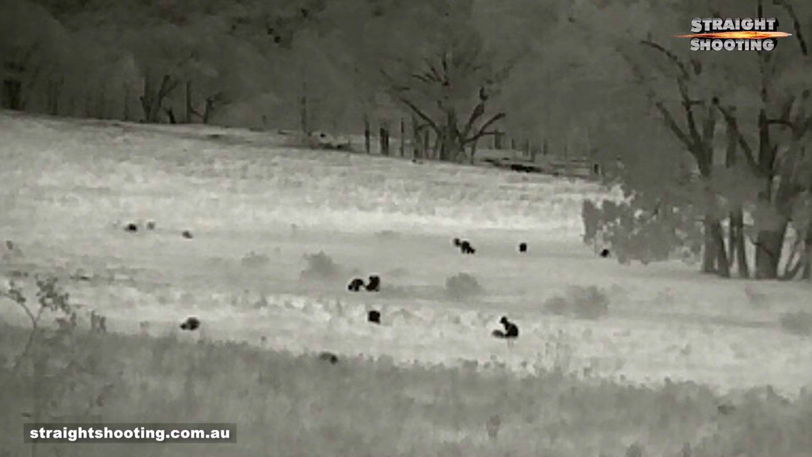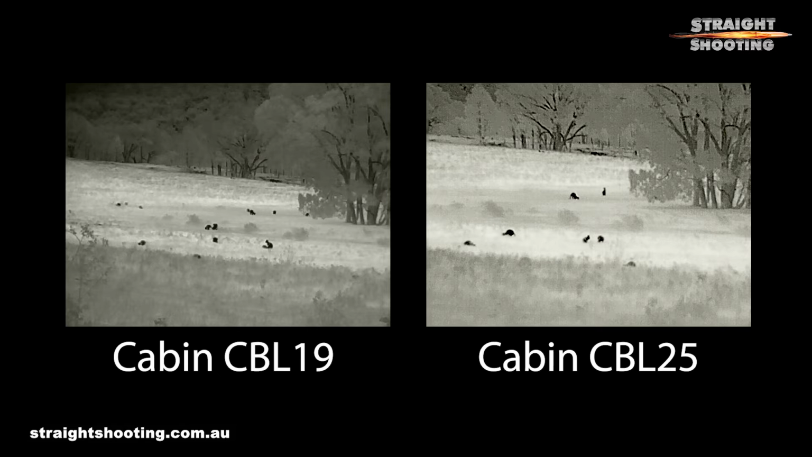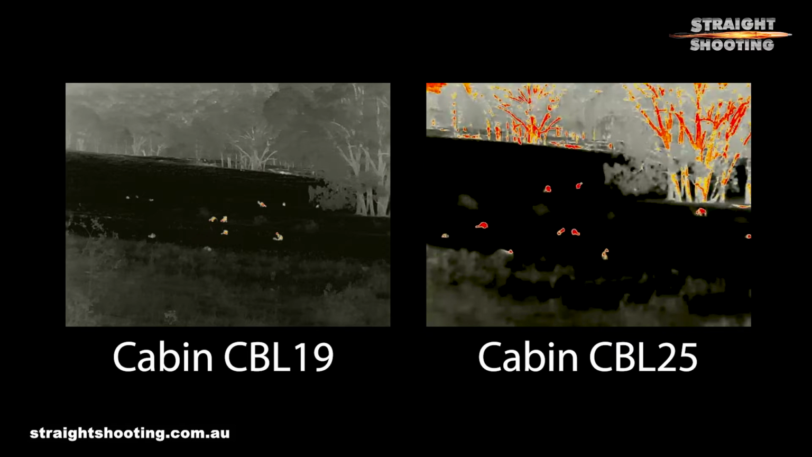The all-important base magnification of the smaller CBL19 is 2 times, with a reasonably wide field of view of 13.8 degrees. In the CBL25, the base magnification is greater at 2.5 times, and the field of view is smaller at 10.5 degrees. Now normally, I'd say that the wider field of view is going to make the CBL19 the winner for practical spotting, because basically it means that you can see so much more in the frame. But with these 2 units, the CBL25 seems to provide a clearer image with better definition of hot targets, particularly in the red hot colour palette.